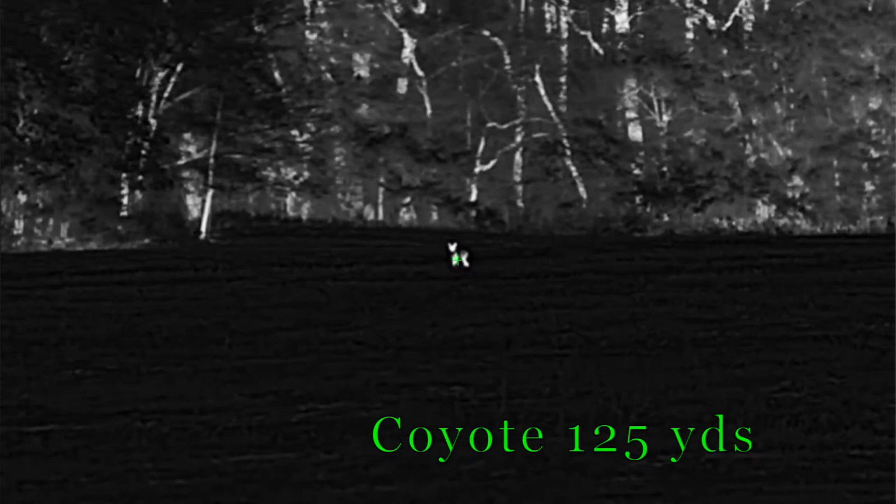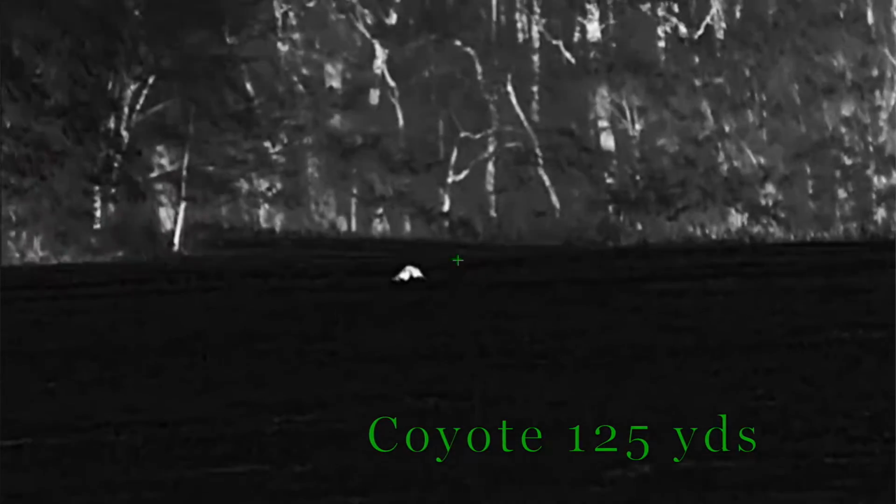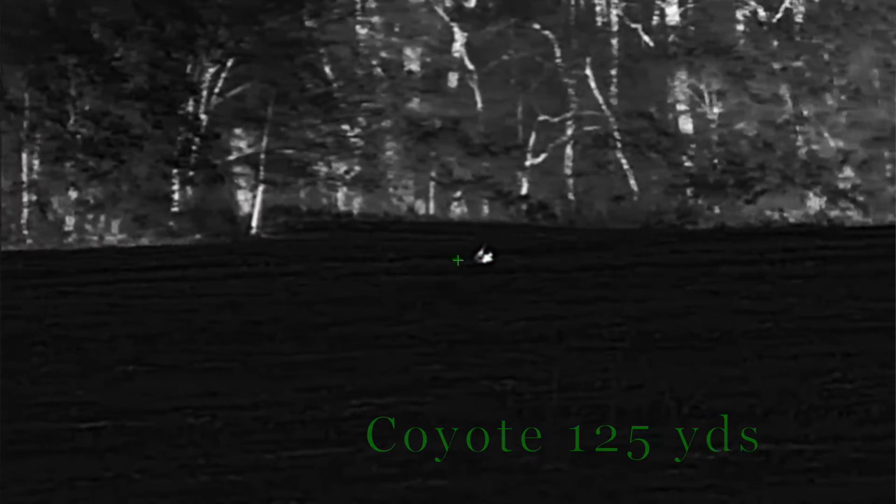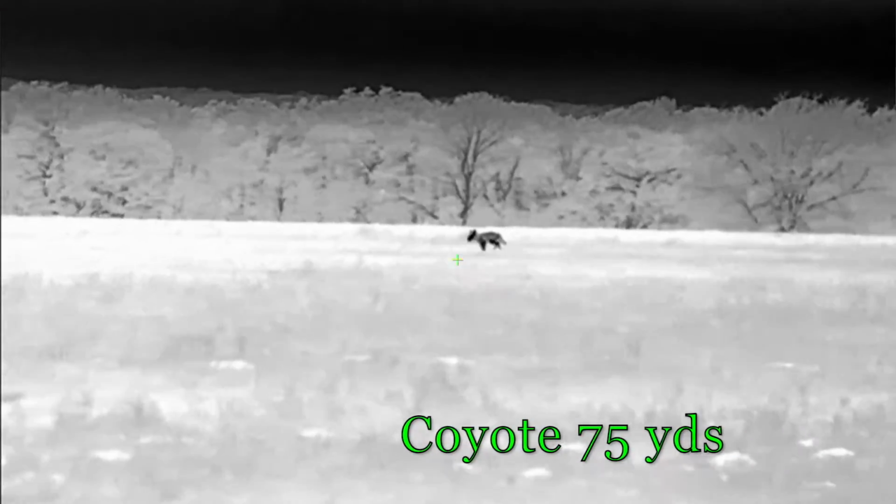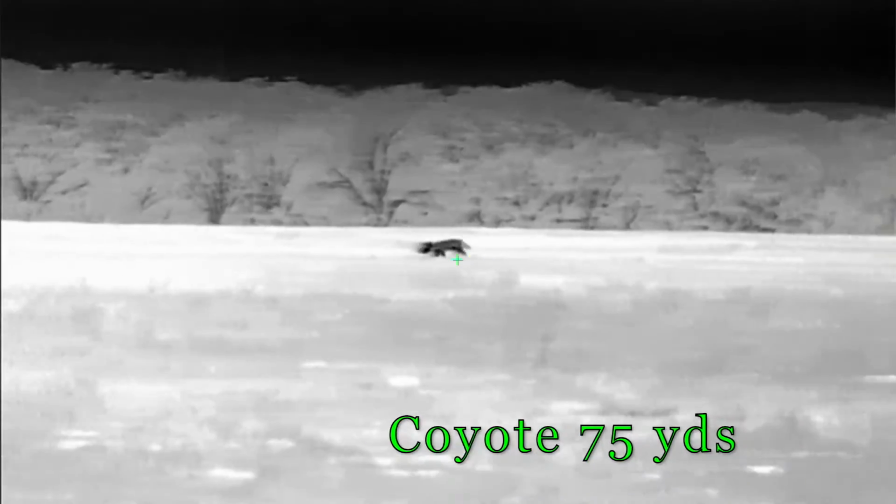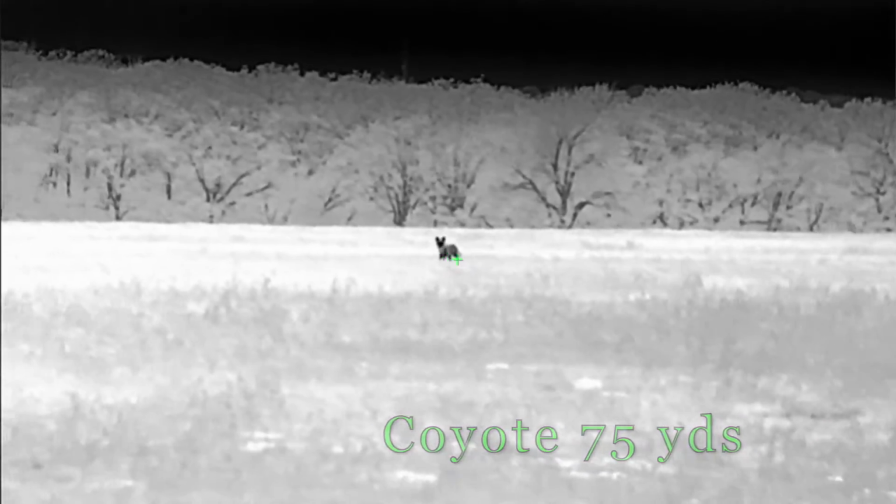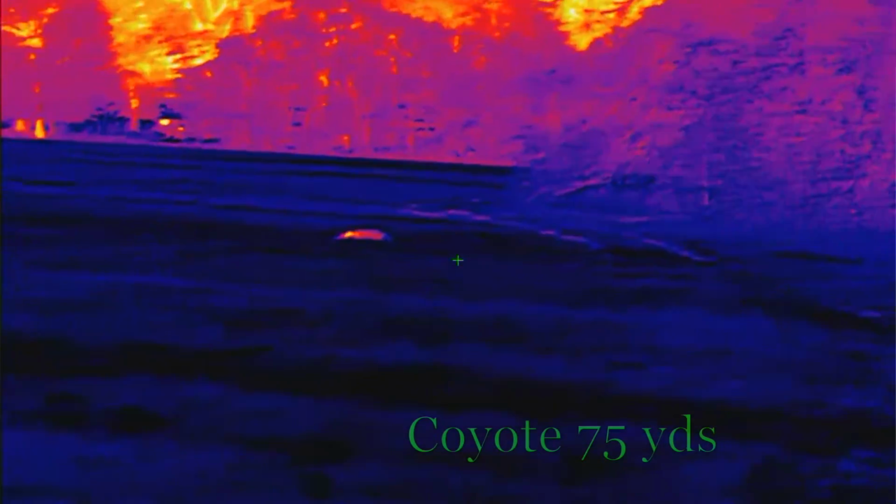It's got built-in Bluetooth and built-in Wi-Fi. And it connects to the InfiiRay Outdoor mobile app, so you can sync it once you connect your phone or your tablet to it. You can use it as a viewfinder, change settings, and download the videos and images you've captured. Really nice app. It works really well. It's a plus of using the InfiiRay scopes.